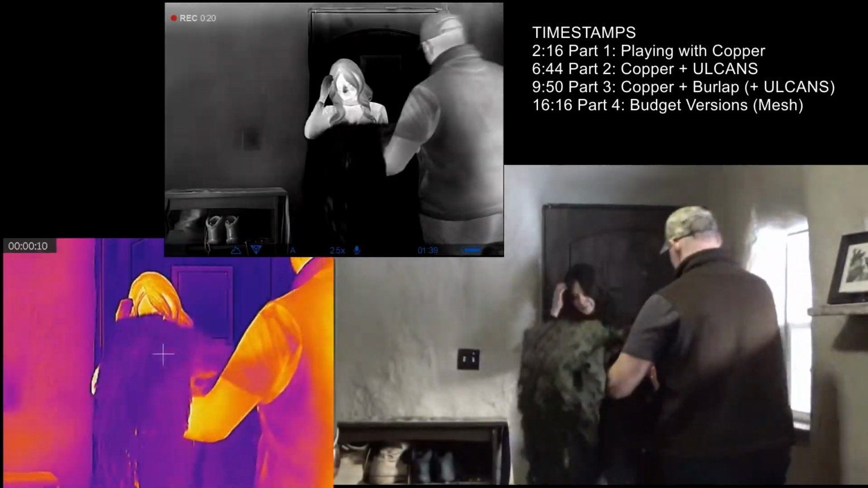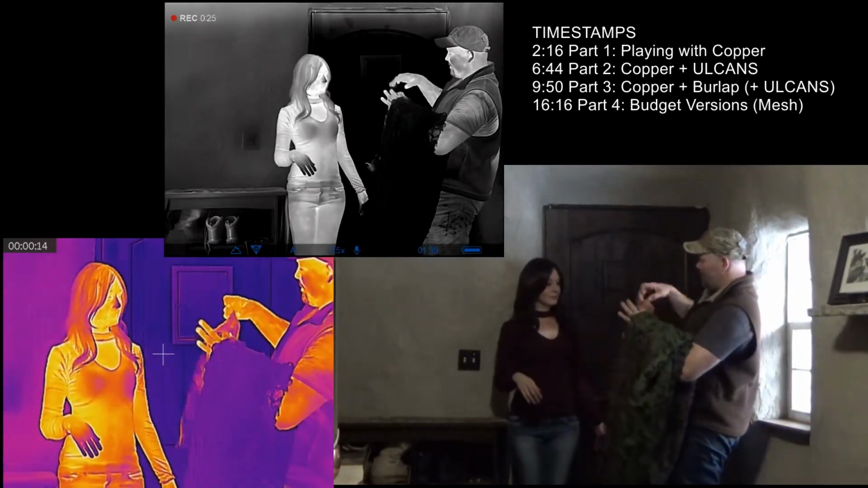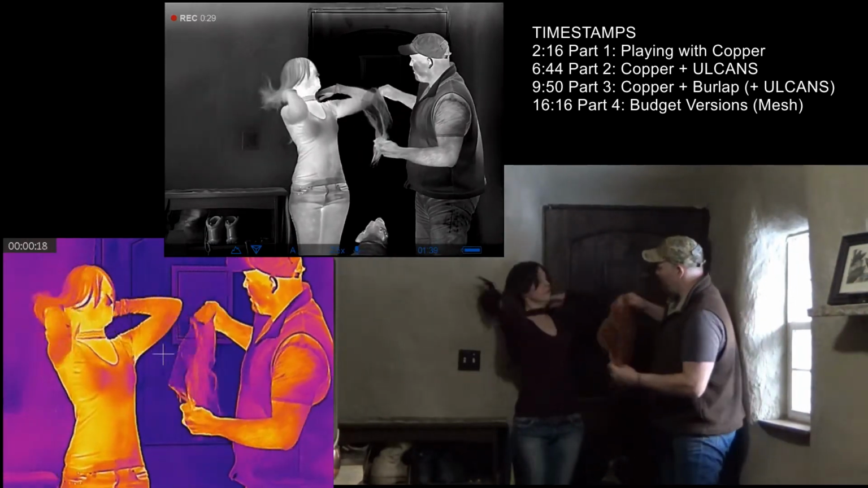In the second section, we're going to be looking more at the ULCANS in combination with the copper mesh. So some bare skin with the copper and ULCANS, then we'll add in a second layer of ULCANS over the copper mesh as well. Part 2. Alright. So we're going to double up the copper and put it over your arm.